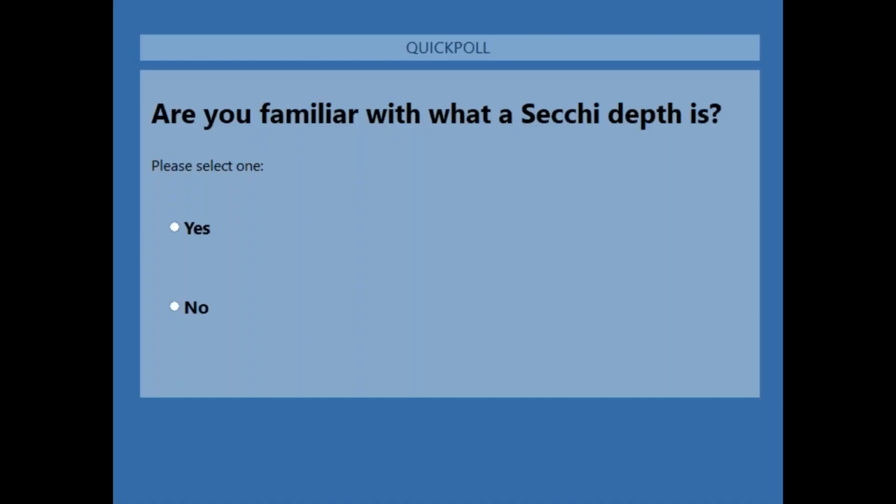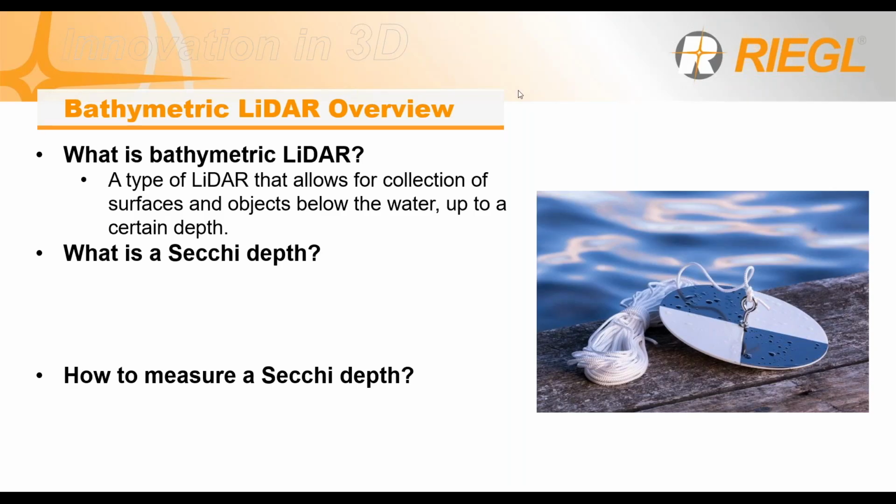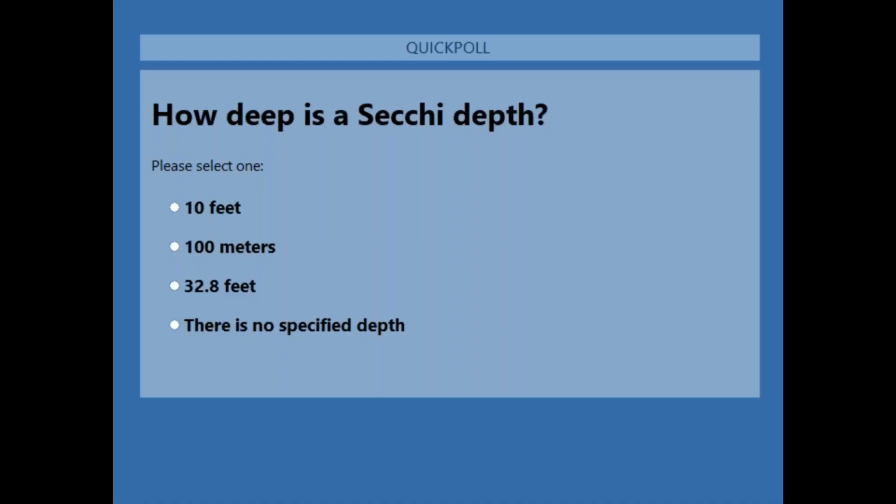Secondly, I'm going to open up a poll here. Are you familiar with what a Secchi depth is? I'll leave you here for a second. Seems to be a pretty good mix of new users and people who are pretty in tune with it. A Secchi depth is actually the measurement of how turbid water is. For those who do know, how deep is a Secchi depth? Don't mean to wake everybody up on the West Coast with a little bit of a quiz.